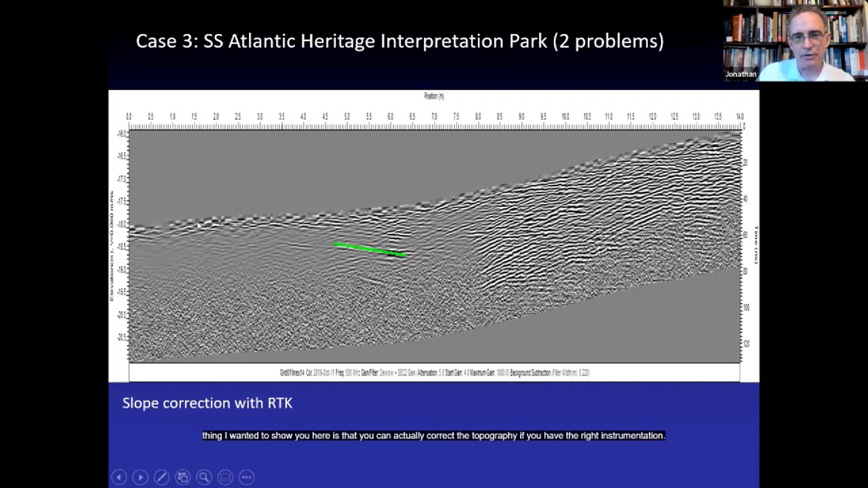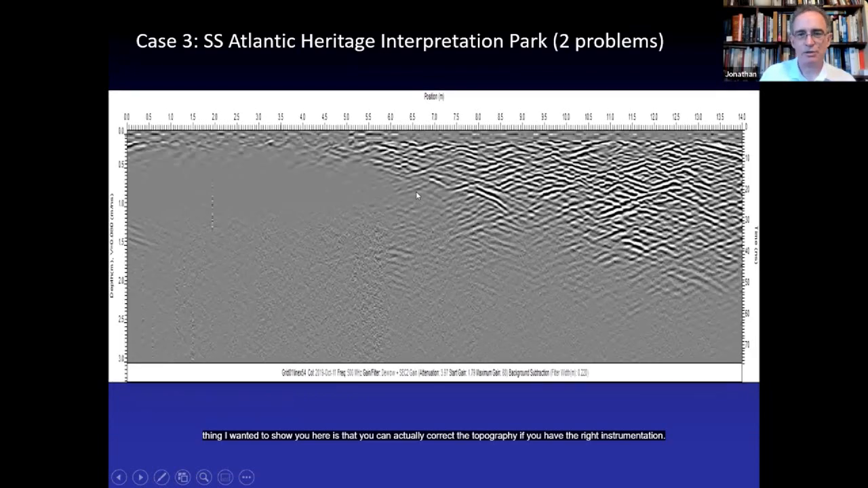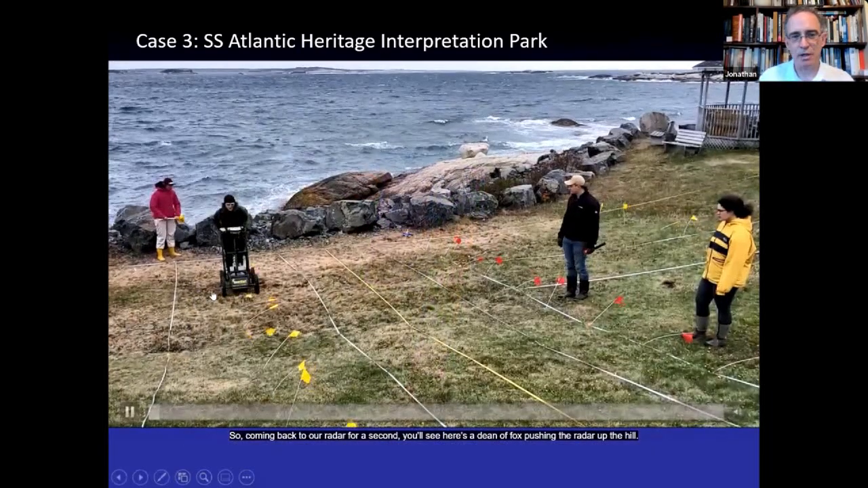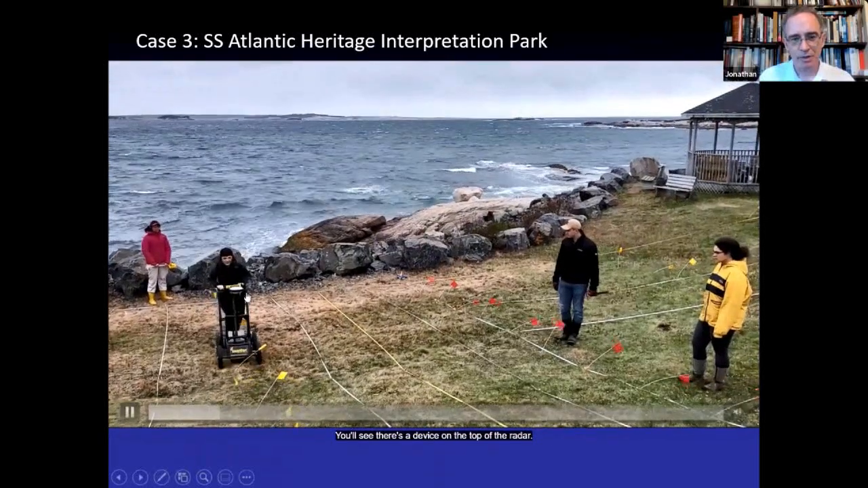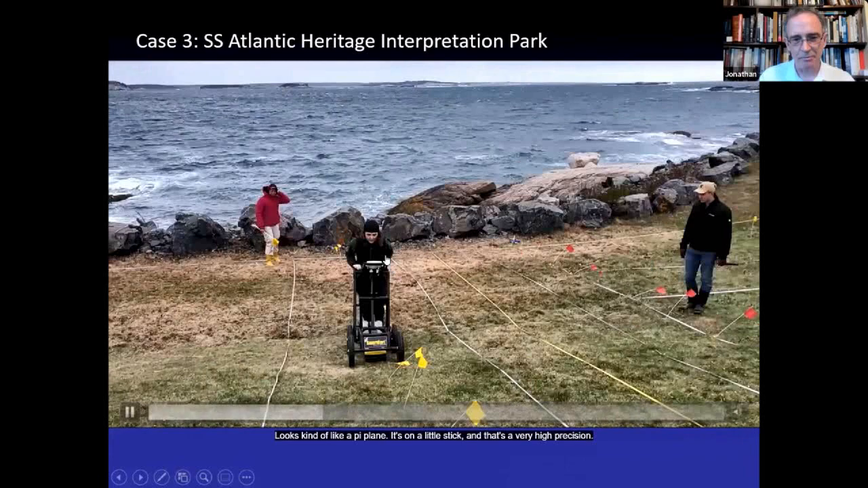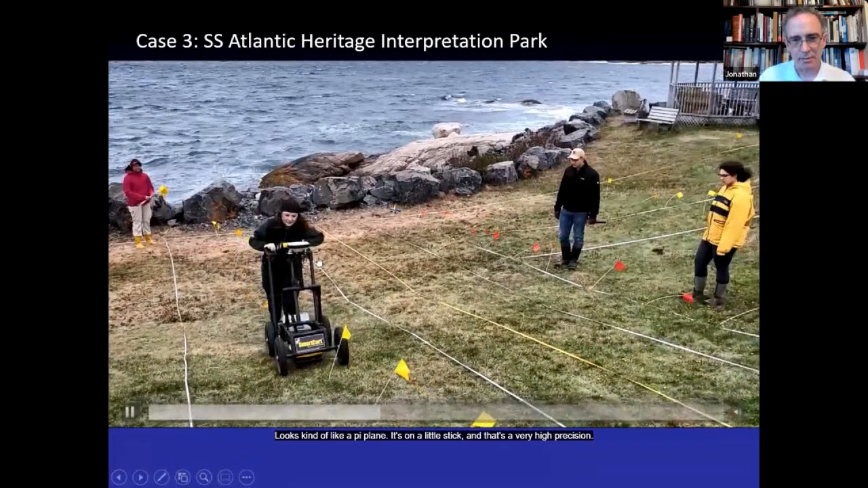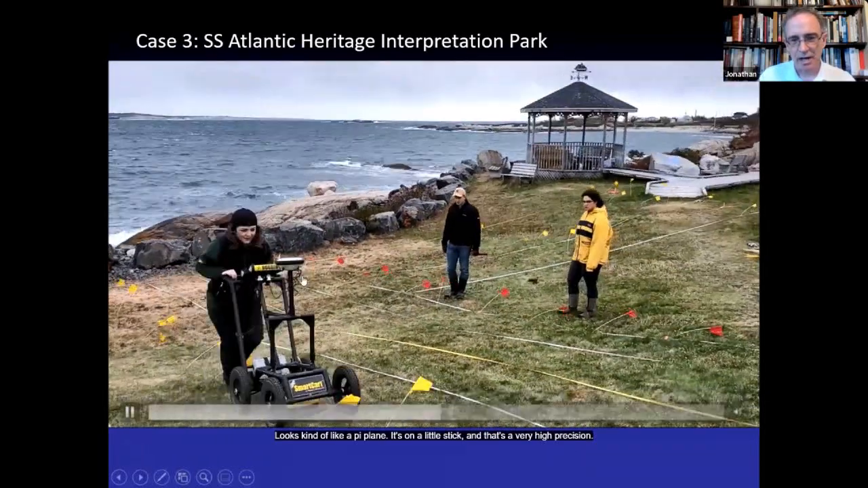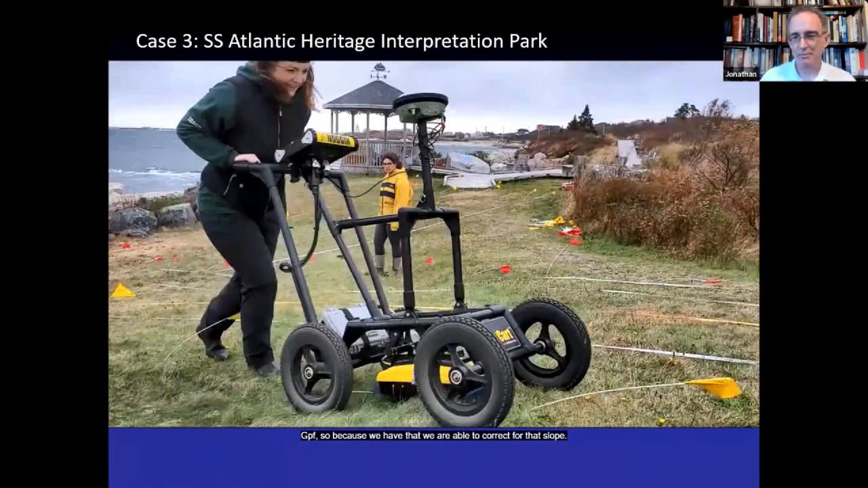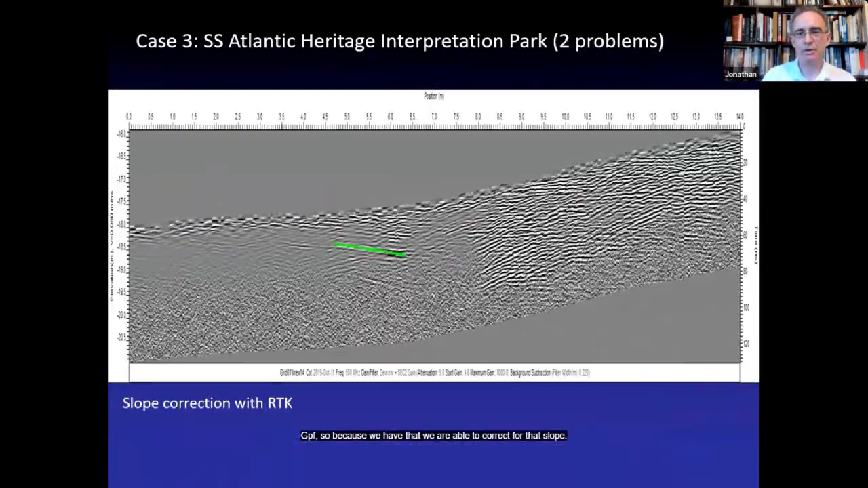That's annoying. But this is the other thing I wanted to show you here, that you can actually correct for the topography if you have the right instrumentation. Coming back to our radar for a second, here's Adina Fox pushing the radar up the hill. You'll see there's a device on the top of the radar. It looks kind of like a pie plate, on a little stick. That's a very high precision GPS. Because we have that, we are able to correct for that slope.